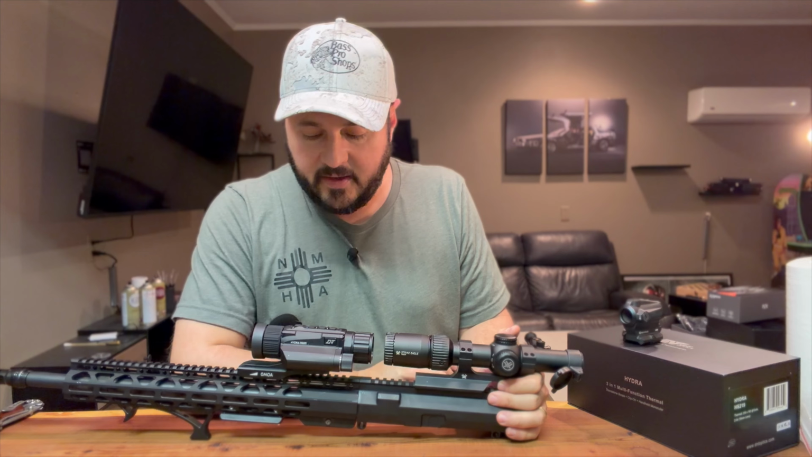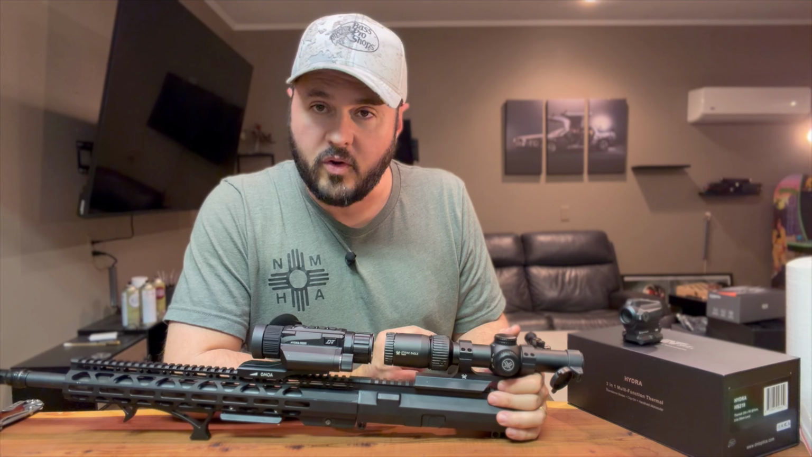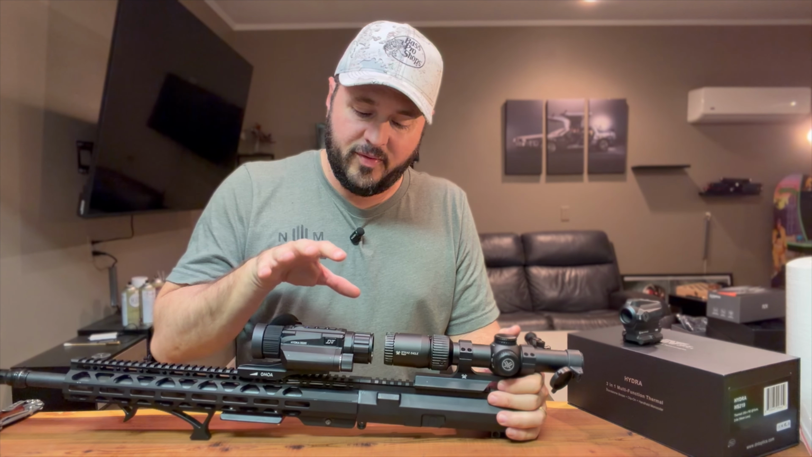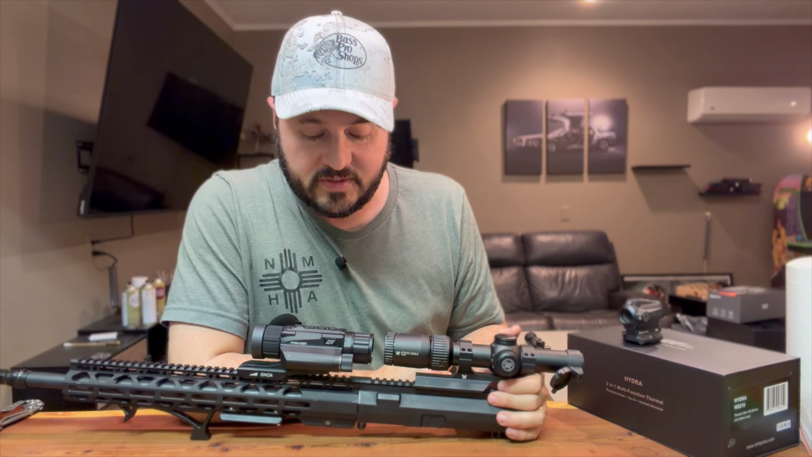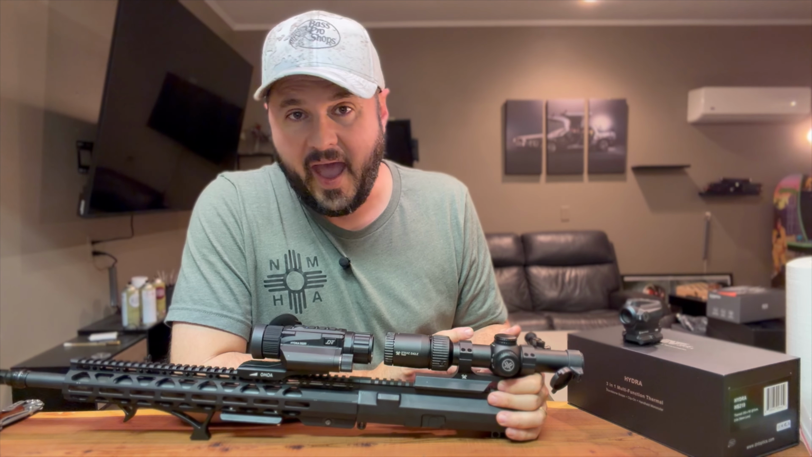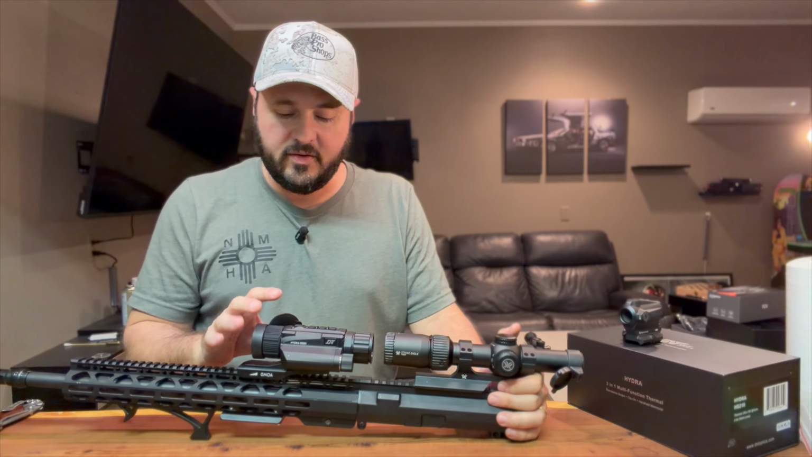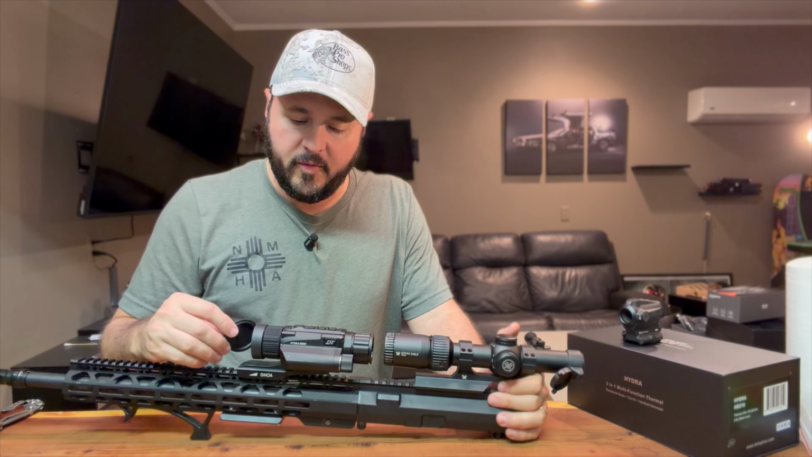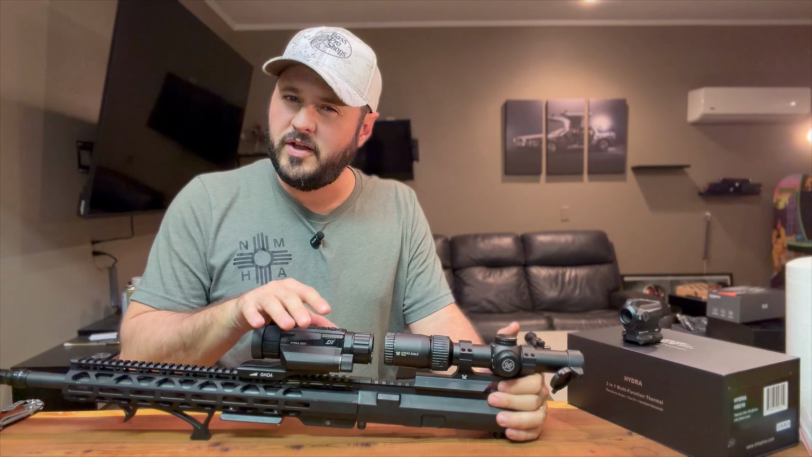It has the activated recoil recording. And so for a price range under $700, that's pretty cool. There's a lot of cool features. And then the app works really well. As their low-end, entry-level thermal scope, this is a pretty good scope.